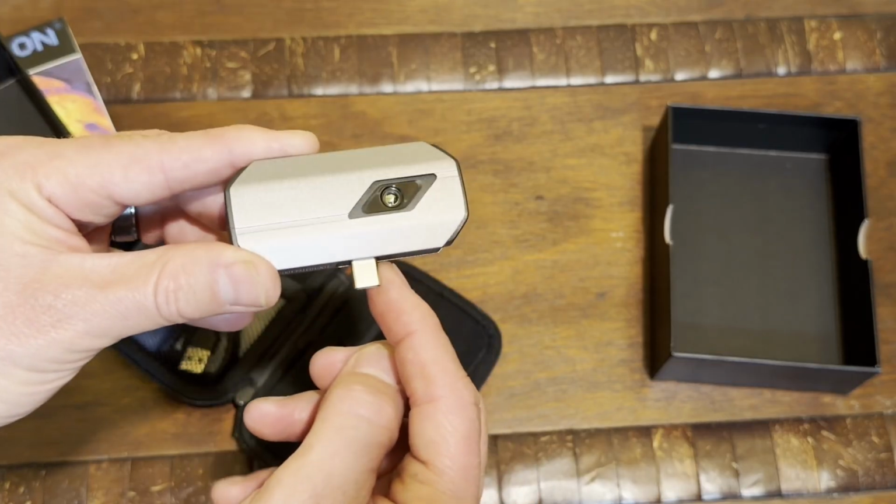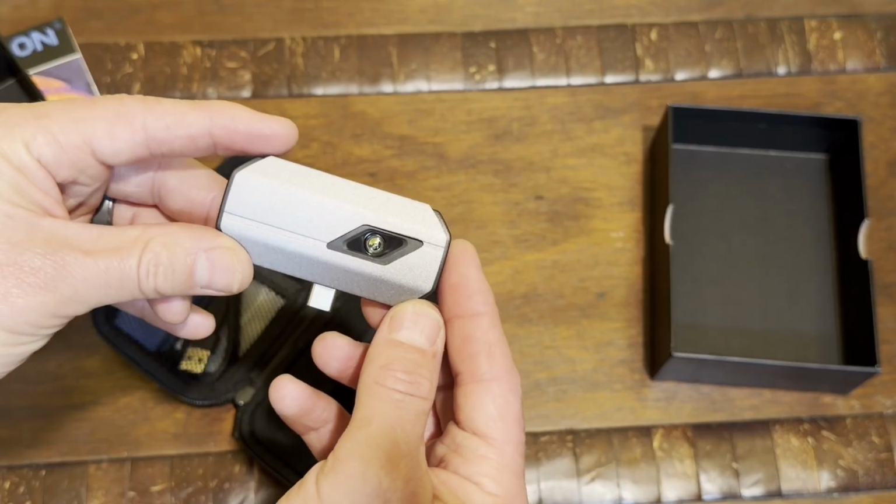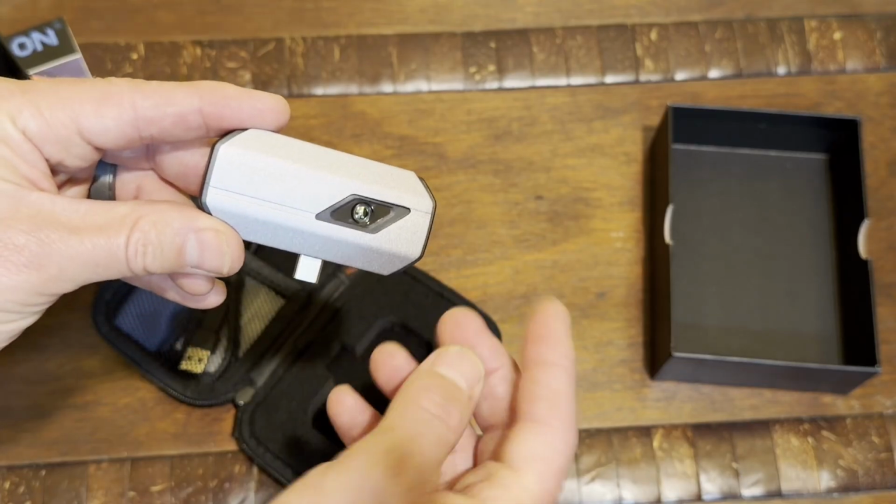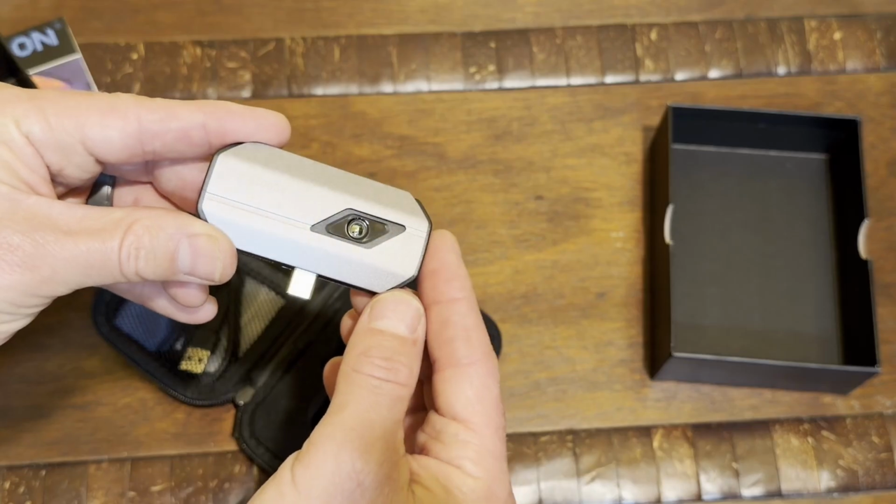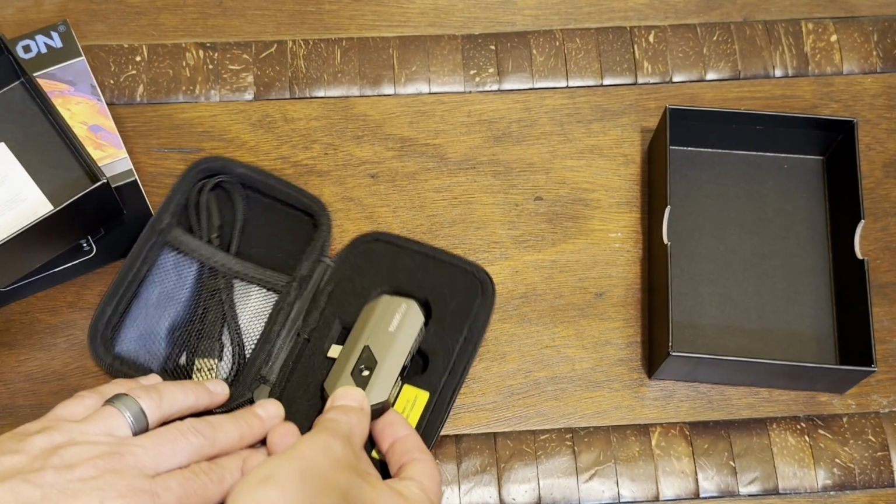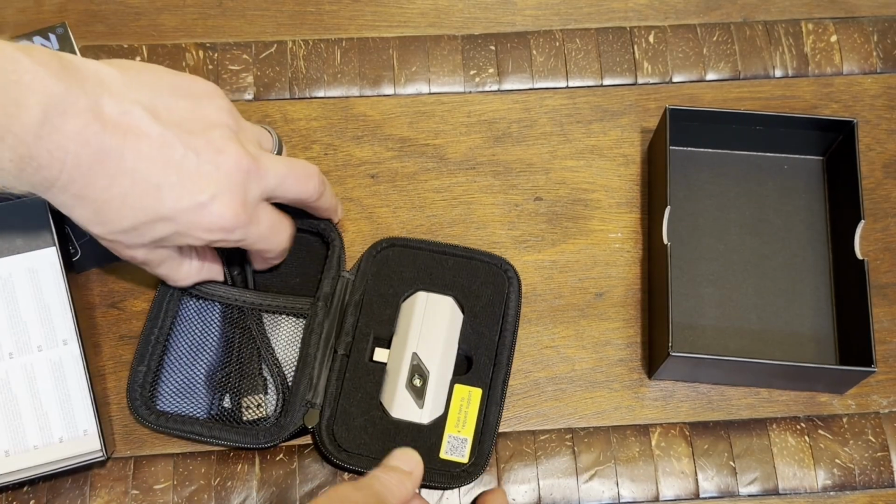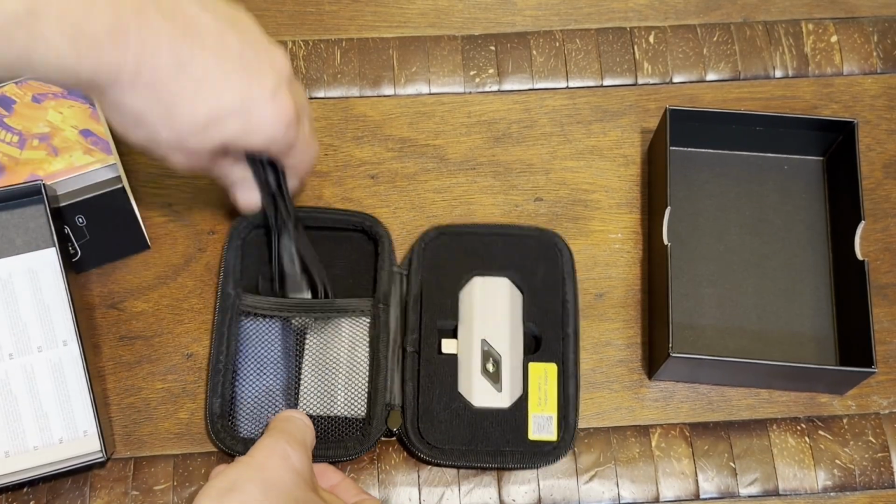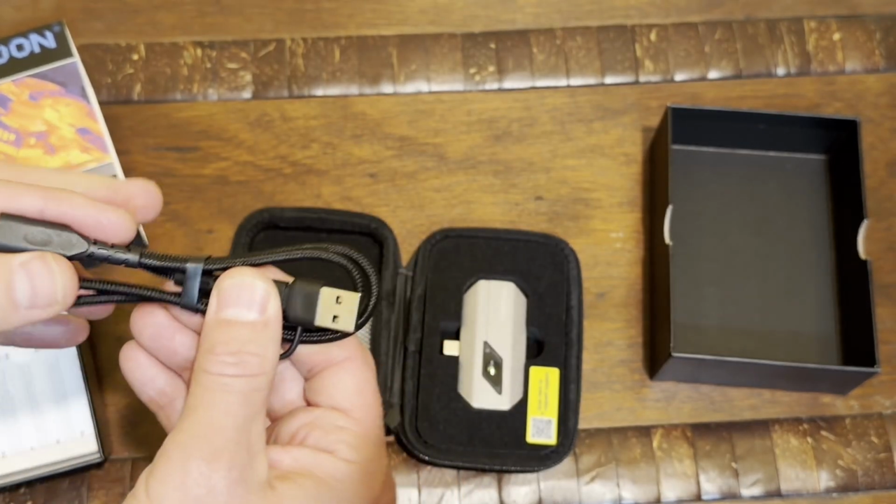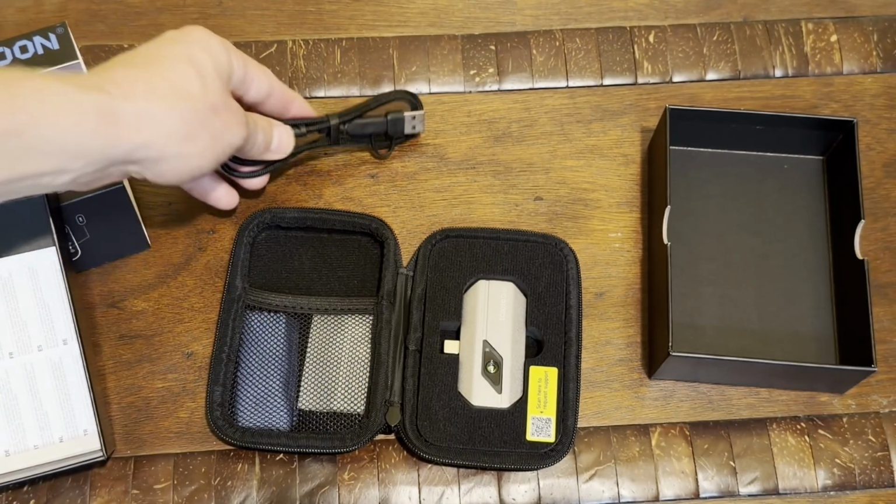The USB-C port is relatively strong compared to other devices that I've seen, and you can see the lens right there. It's kind of recessed, so pretty nice build quality. I like the case that it comes in, and there's some nice little accessories here. There is an extension cable, so you can connect that remotely to a device and have a little bit of extension.